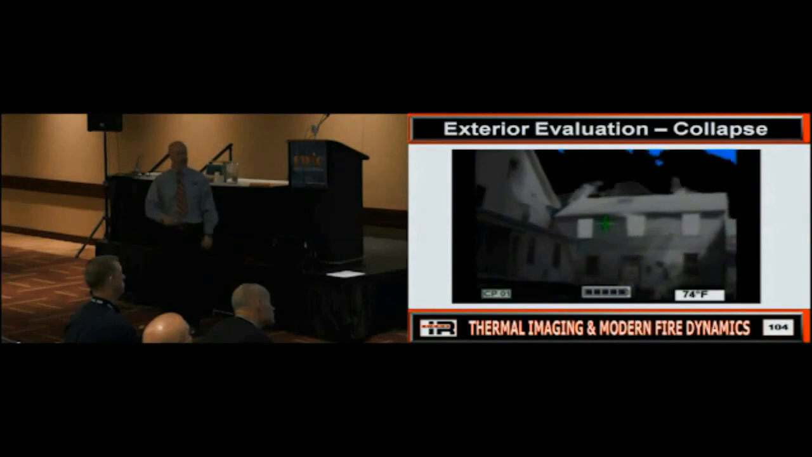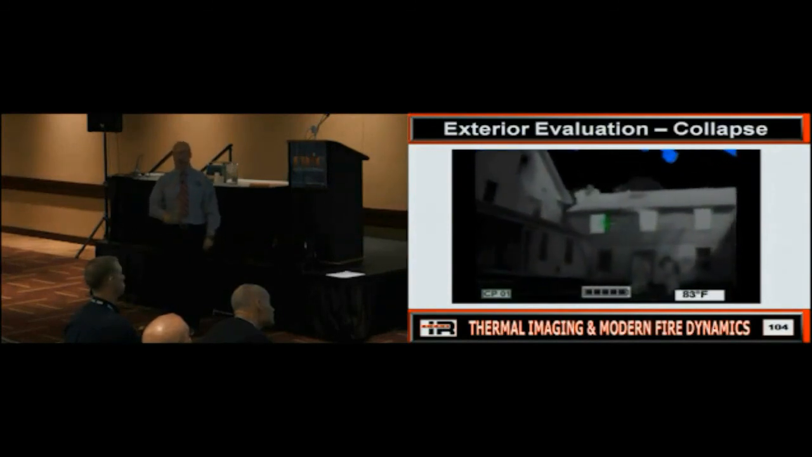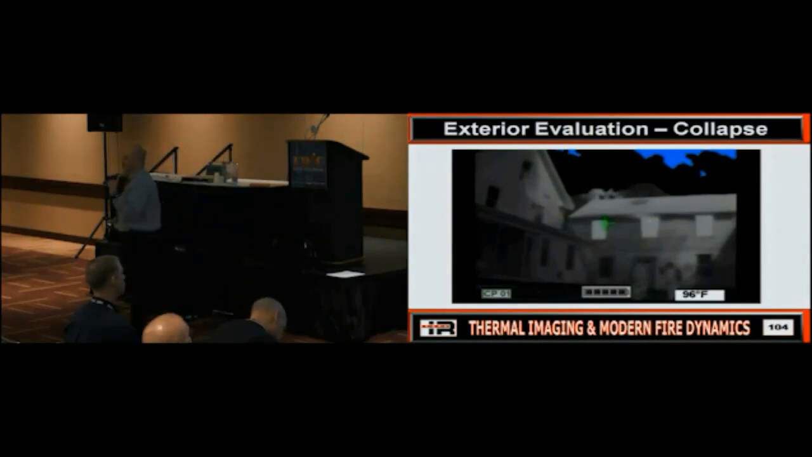But now let me ask the question. What if I tell you that that is lightweight truss construction? What are your thoughts on putting people on that roof? What are your thoughts about having people under that roof? Does everybody see where I'm getting at? What would you see from the outside in this case? Light smoke condition coming from the roof. Can everybody see the difference there?